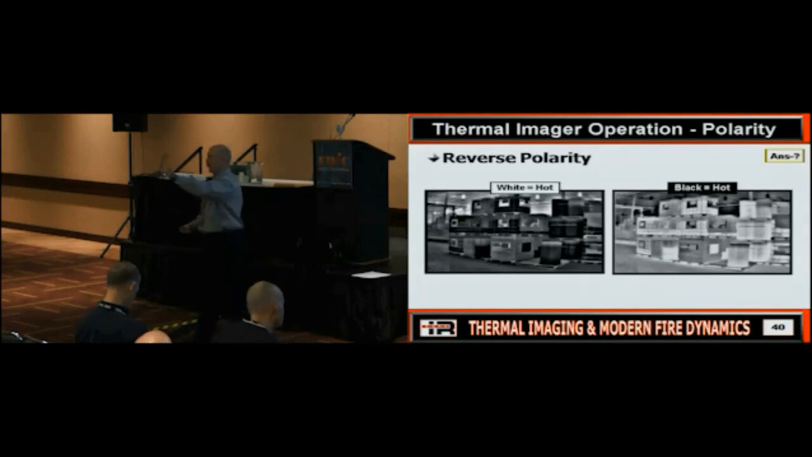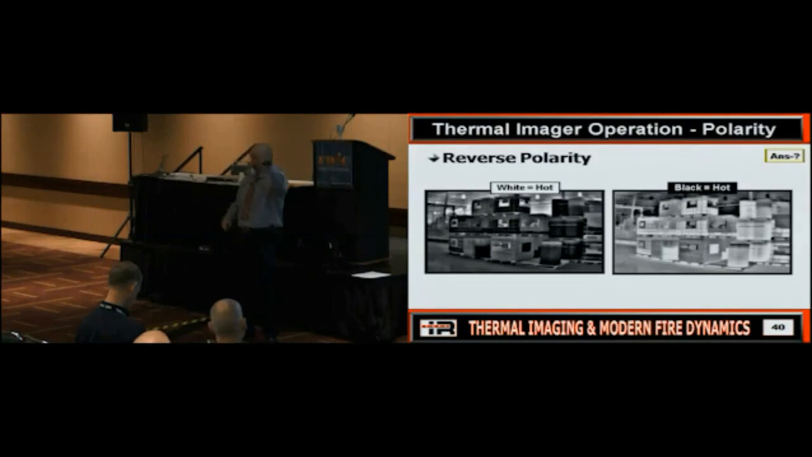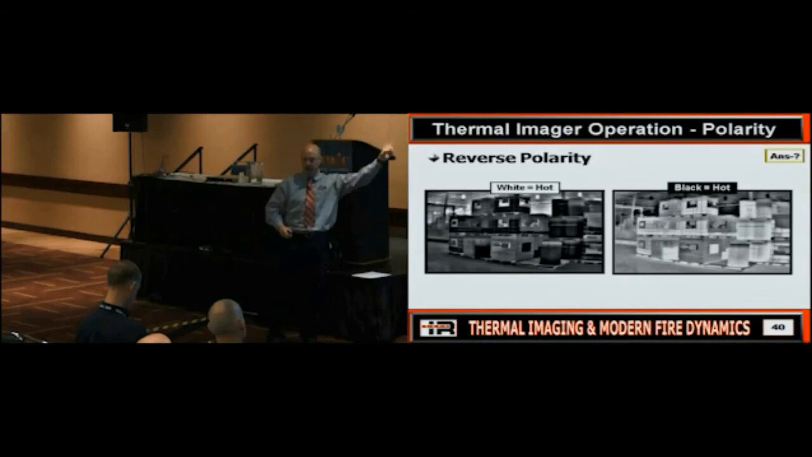So if you've got a camera that's NFPA compliant and is doing something you don't like, what? Turn it off and turn it back on. It'll come back in basic. Because that way, if someone else was using it and changed something that you don't like or don't understand, shut it off and turn it back on. It'll come back in white hot. Is everybody good on that? Question? Yes, sir.